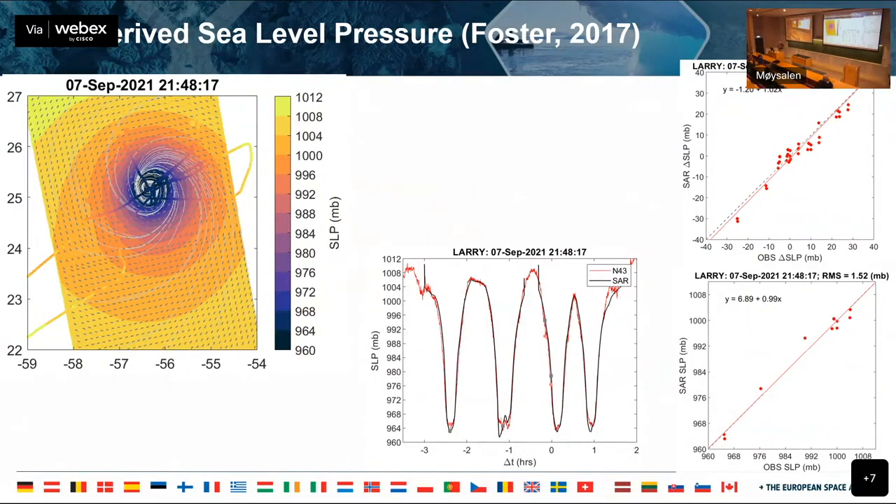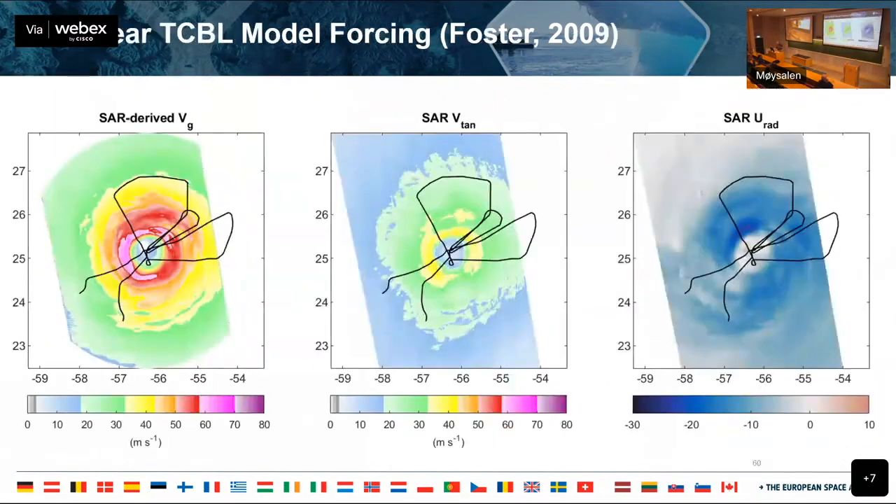The RMS shown there is kind of a gaudy RMS. I would say the RMS is closer to 4 millibars on average, but for this particular storm, it was quite good. So these are the input conditions I give to my model.